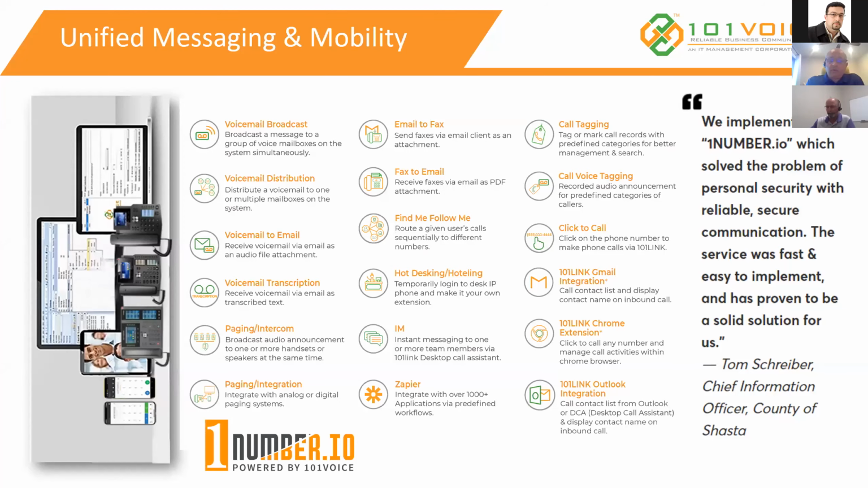And even more importantly, the compliance factor. So onenumber.io is essentially a series of all the main functionalities and features that come with our 101 Voice managed cloud telephony. It is extremely easy to deploy. It's very inexpensive for our government and educational clients. We have special pricing, which in your case, the first 2 months are going to be free of charge.